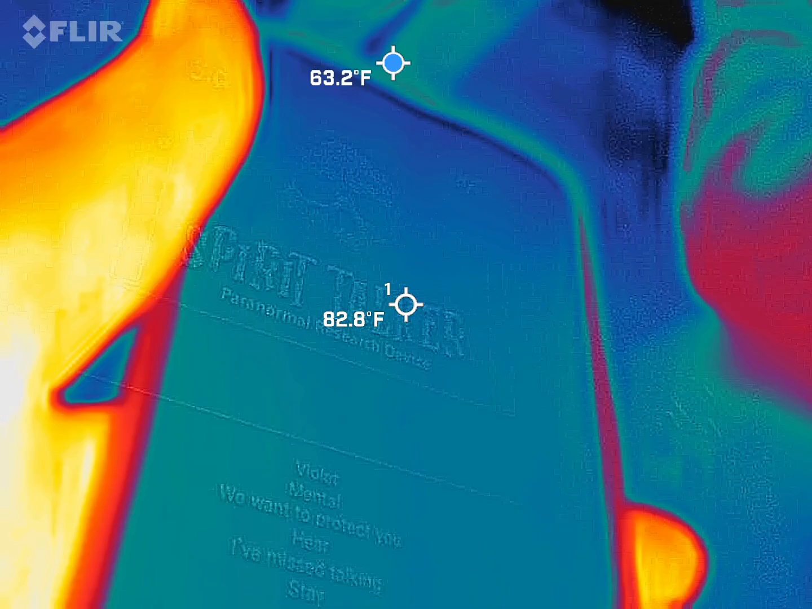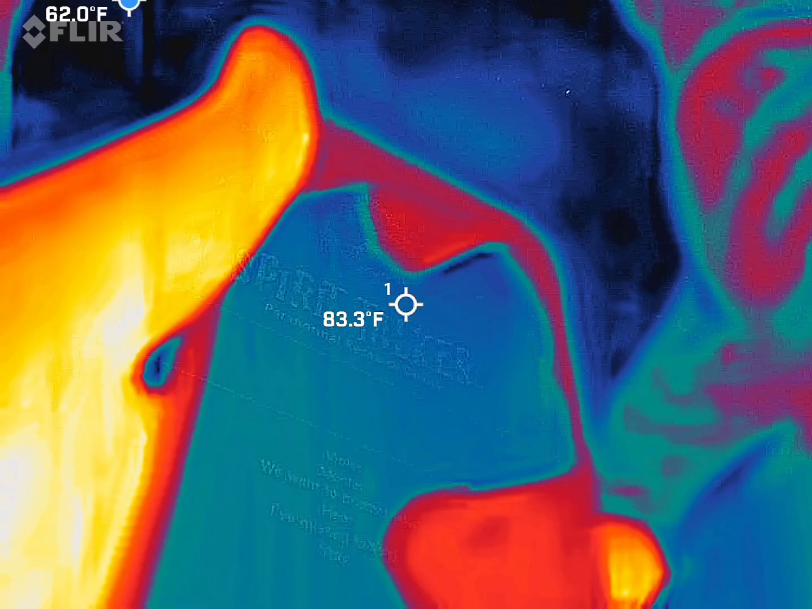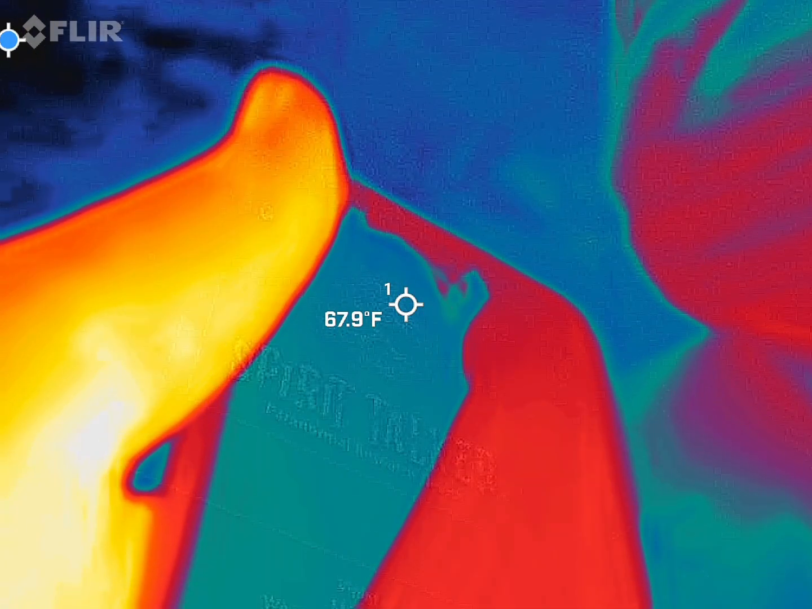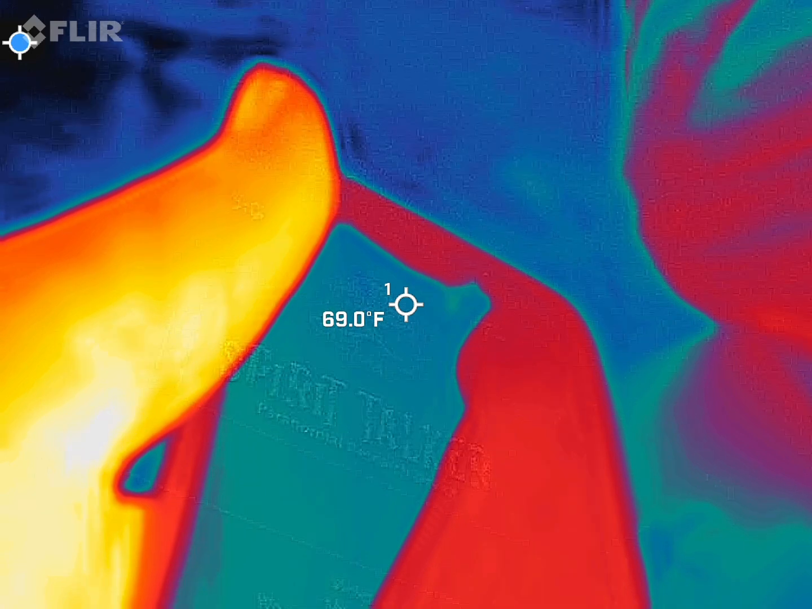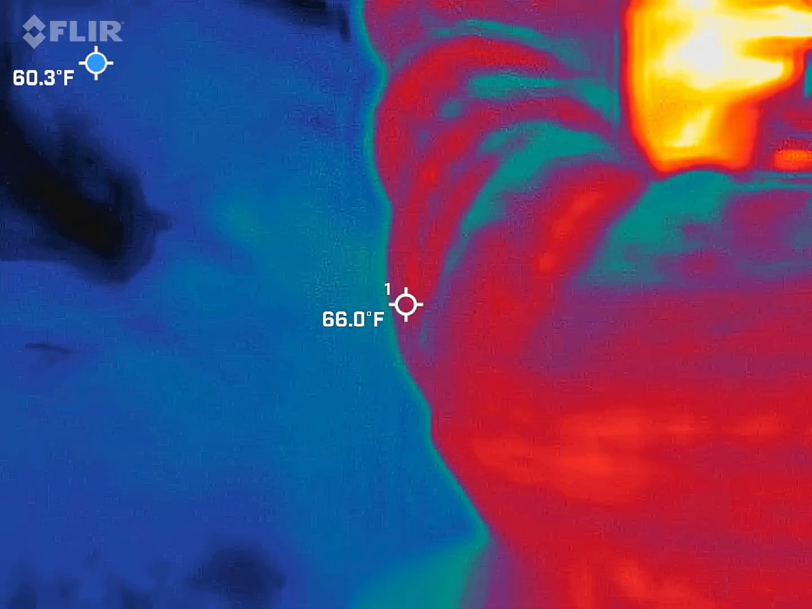All right, so you're going to get a lot of letters in here. This is your sensitivity. I'm going to turn it back up because we shouldn't have any EMF in here whatsoever. Mean anything to you? Nothing? Just random stuff? Yeah, completely random. Okay. I like things I can prove.